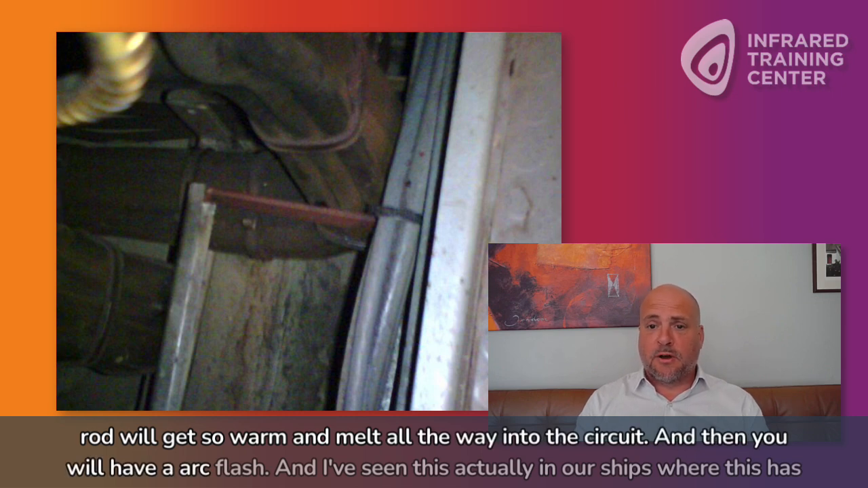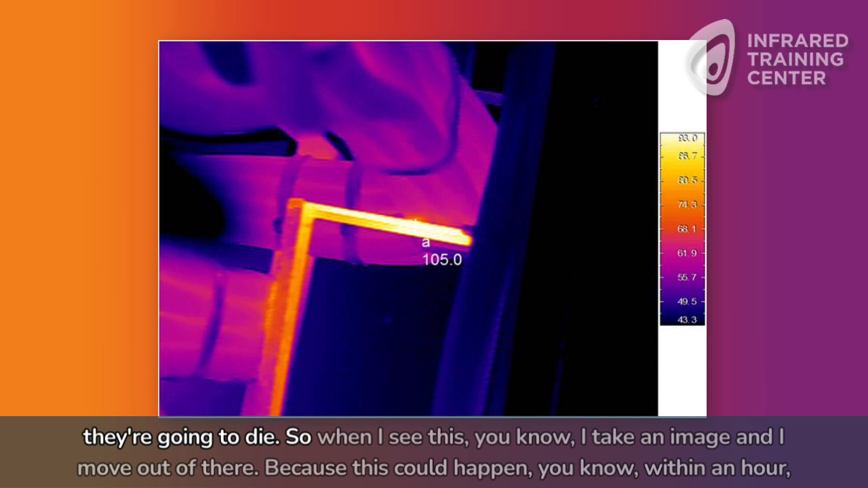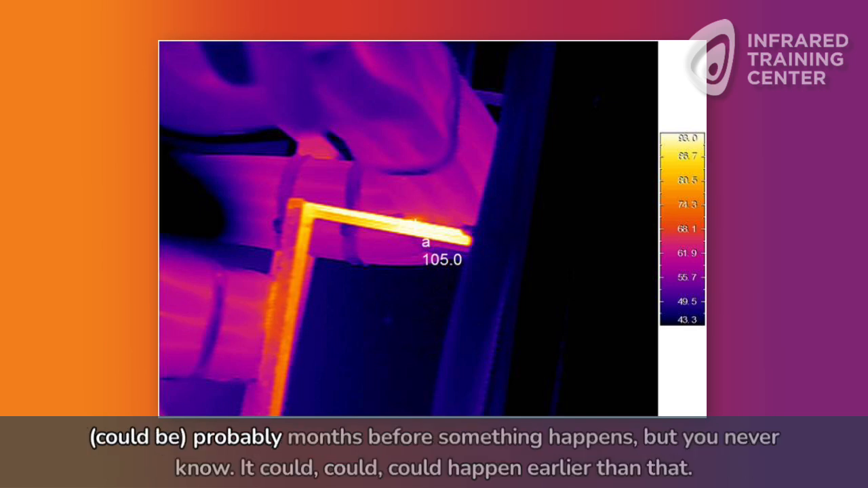and then you will have an arc flash. And I've seen this actually on other ships where this has happened, and it becomes an arc flash, and it means it will blast out that whole cabinet. There's nothing gonna be left there. If someone's there, they're gonna die. So when I see this, I take my images and I move out of there, because this could happen within an hour, probably months before something happens. But you never know. It could happen earlier than that.